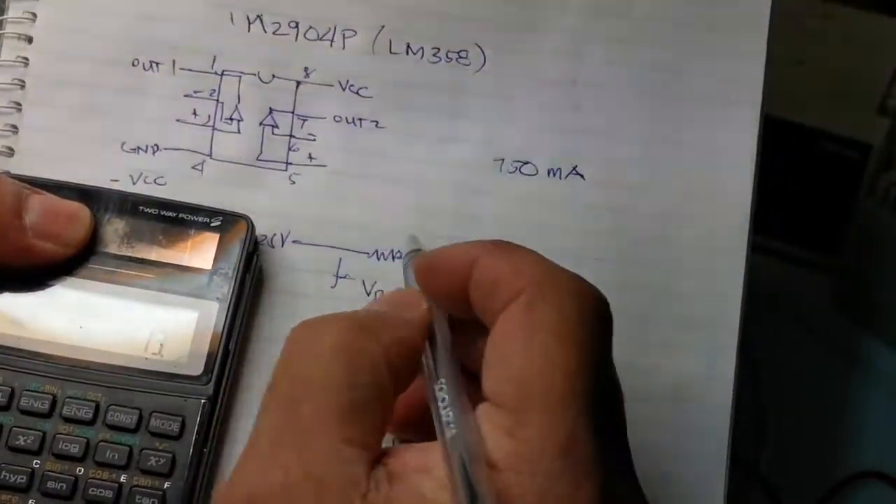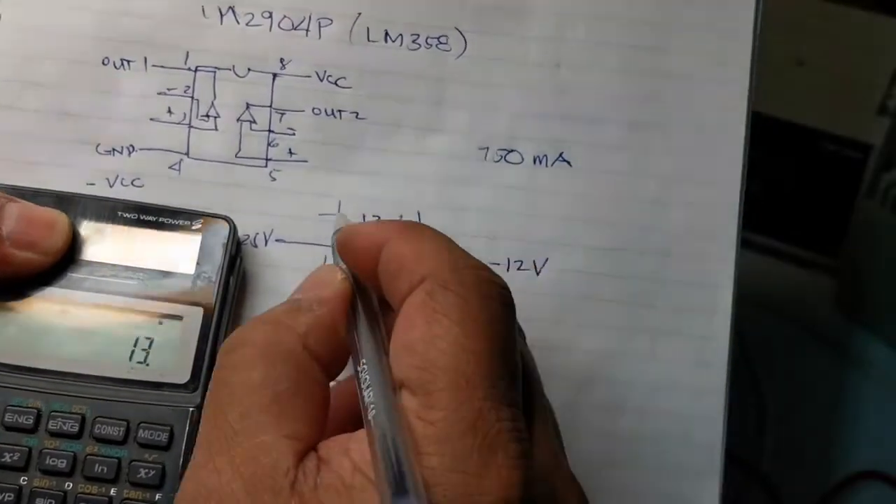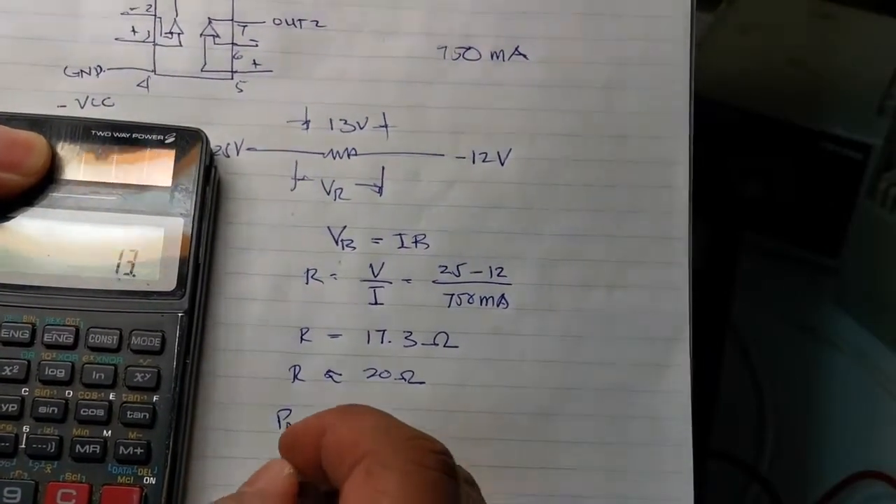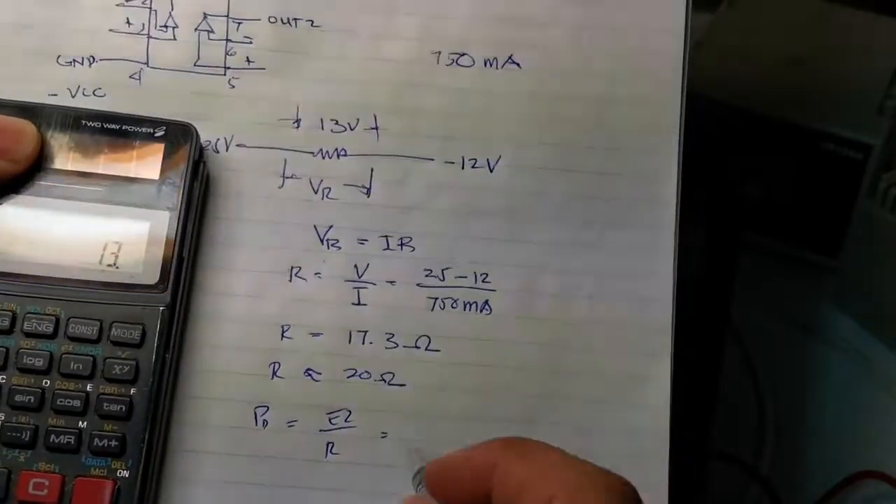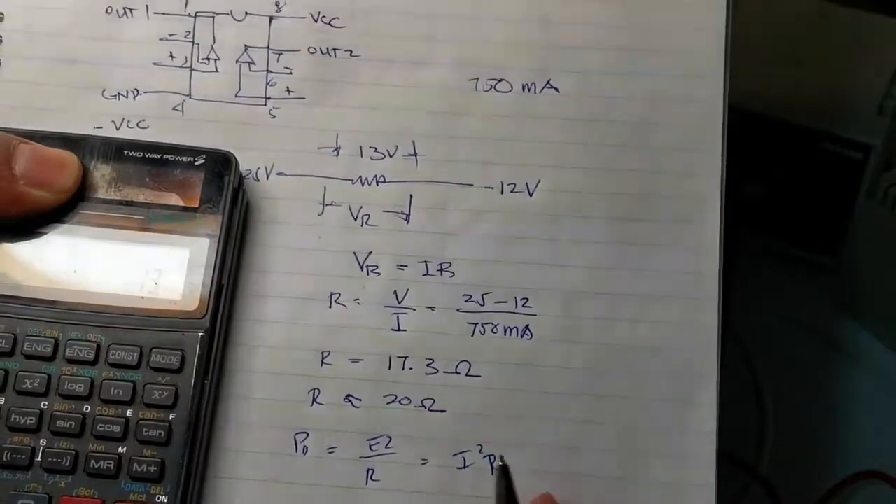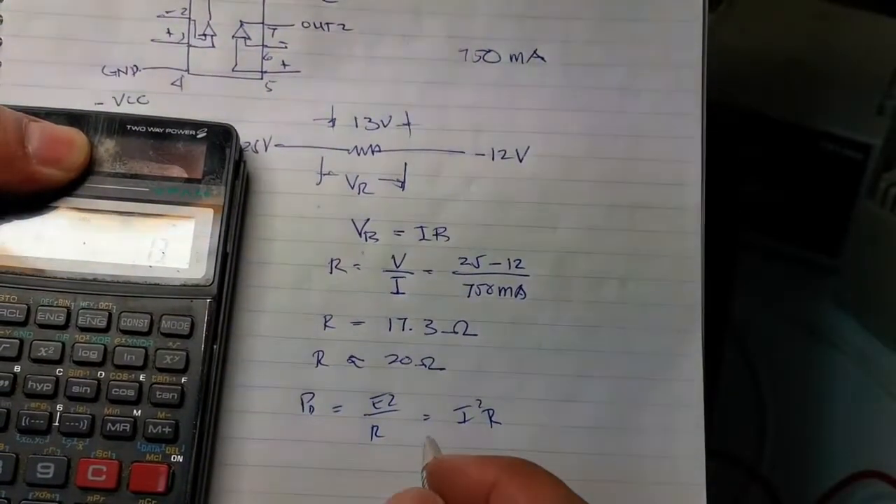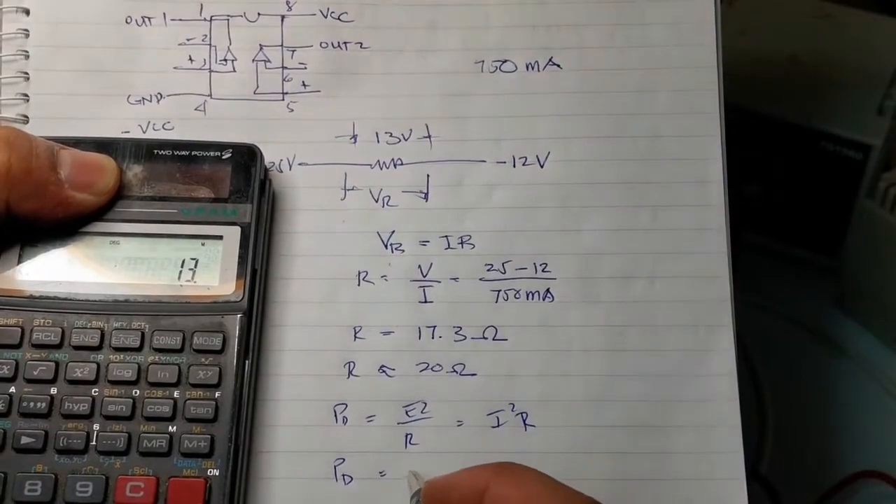The voltage drop across this is 13 volts. So the power dissipation is equal to E squared over R, or I squared R, either way, whichever you want to use. If you want to use the voltage or the current, then I squared R.